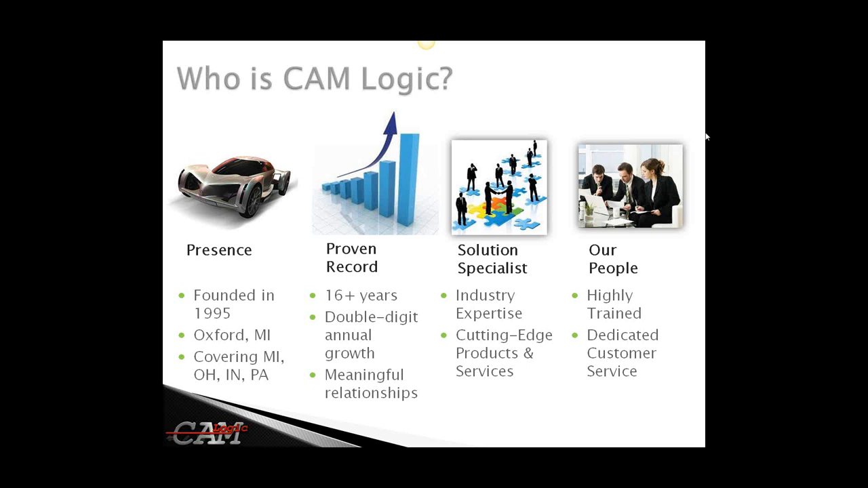Very quickly, I'd just like to review a couple of snapshots on who CamLogic is and what exactly it is that we do. CamLogic is a leading provider of advanced technologies. We have a very high focus and close relationship with our customers and partners in some of the advanced 3D technology fields. We're located in Oxford, Michigan, and we were founded in approximately 1995.